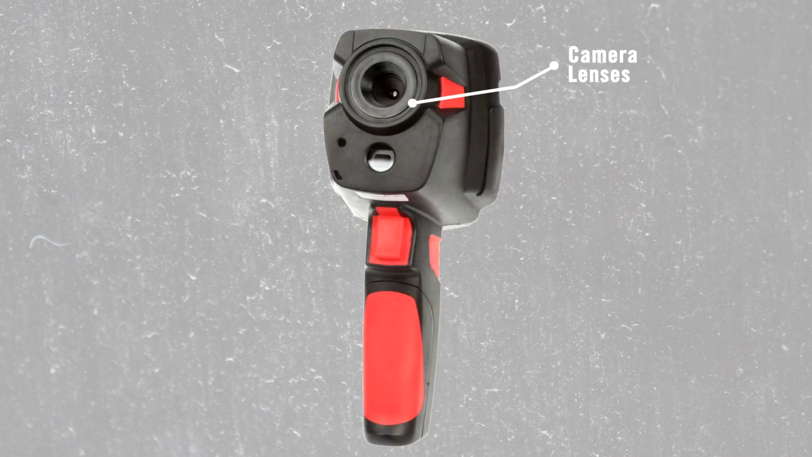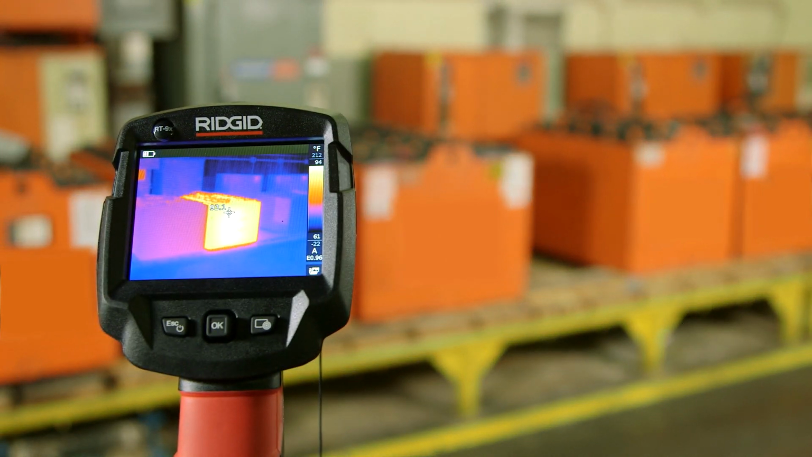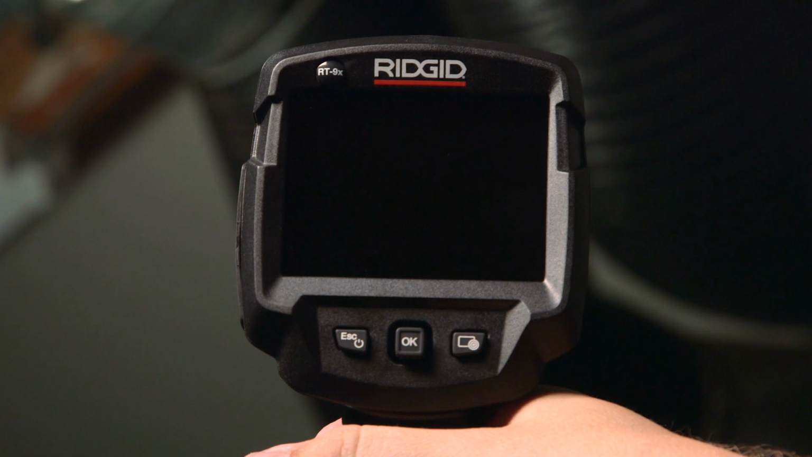On the back of the unit, you'll find the camera lenses, the rechargeable battery compartment, and the trigger which saves the displayed image. The display screen shows a live infrared image, as well as the temperature range and your current status selections. Now let's get started.